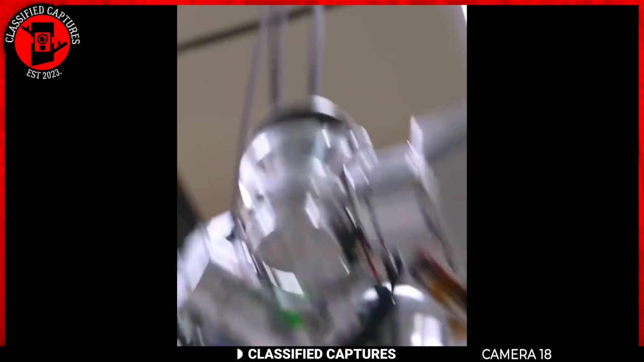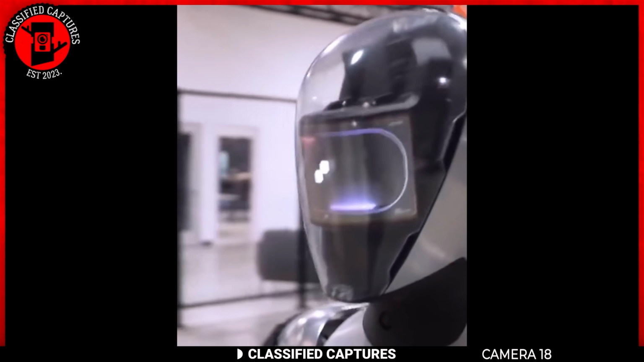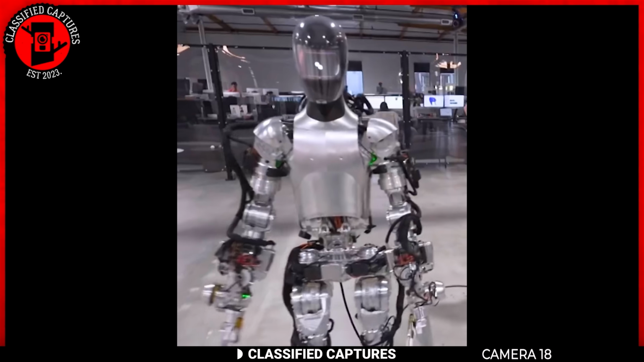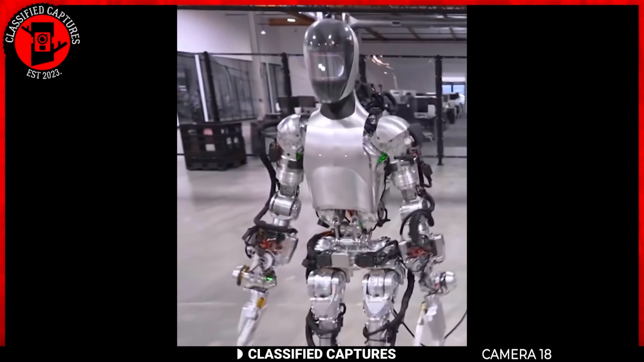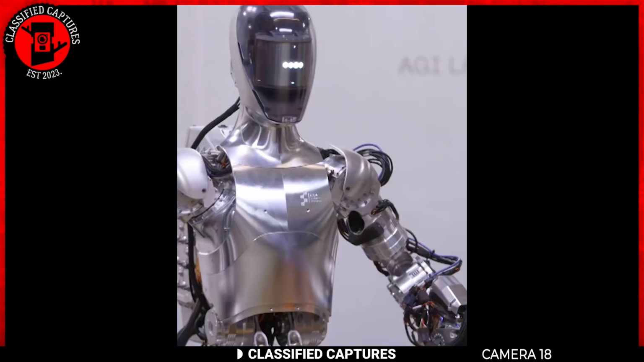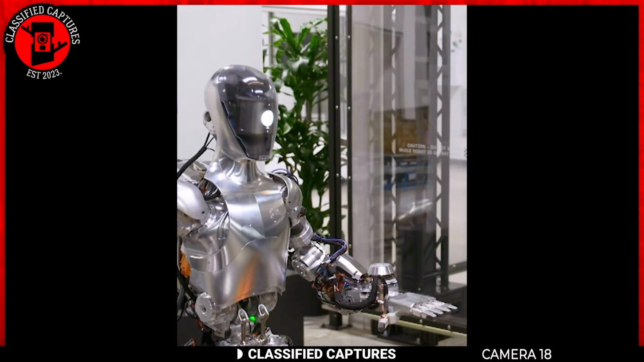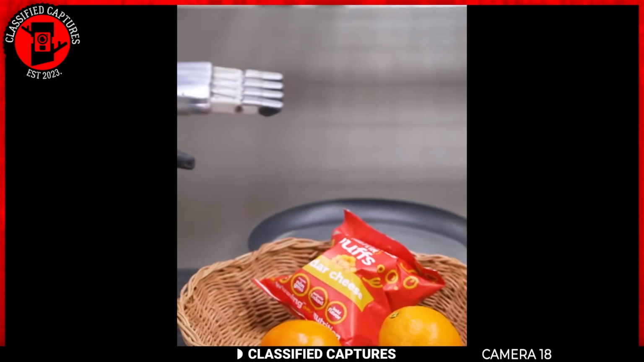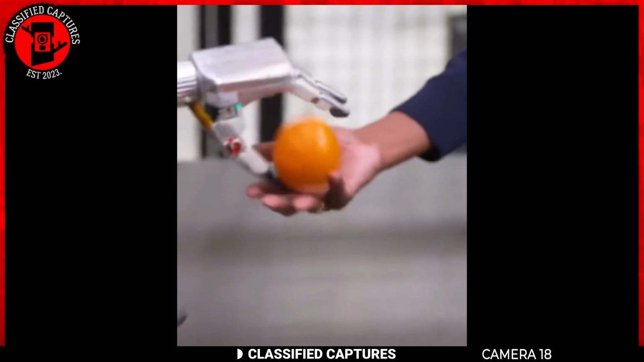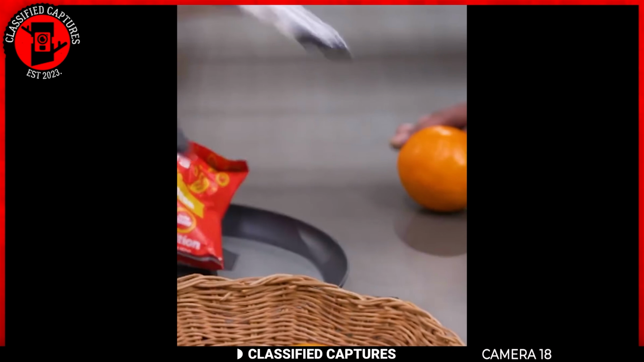Next, let's delve into the advancements made in the field of robotic technology. Meet Figure 01, a remarkable robot created using NVIDIA GPU technology. This robot is a testament to the extraordinary progress made in artificial intelligence and machine learning. What sets this robot apart is its ability to reason autonomously. For instance, it can identify and choose the healthier option when presented with a choice. When the interviewer asked the robot to give him something healthy from a bag of oranges and a packet of snacks, the robot picked up the orange and handed it to the man. This is a remarkable feat that showcases the robot's advanced cognitive abilities.